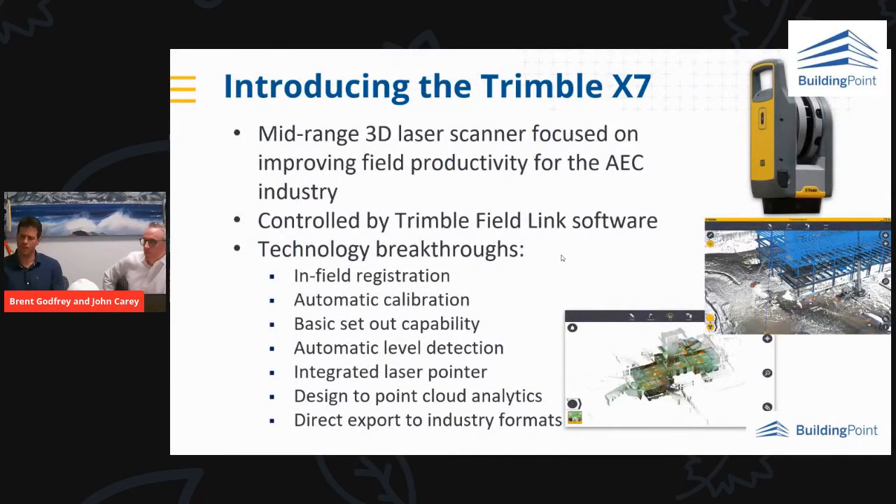So I'm not going to go into all the very details about the X7, or get too technical. I do tend to get quite technical sometimes, but I'll keep it manageable. So if we look at the X7, what's new about the scanner? It's a mid-range scanner. Trimble have specifically designed it to improve field productivity for the architecture, engineering, and construction industry. It's got great workflows for the AEC industry.